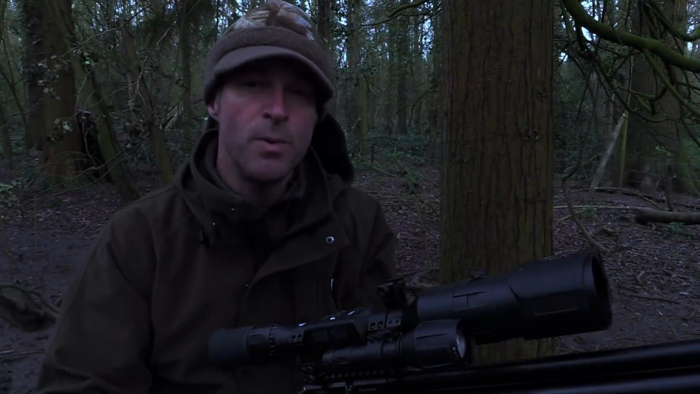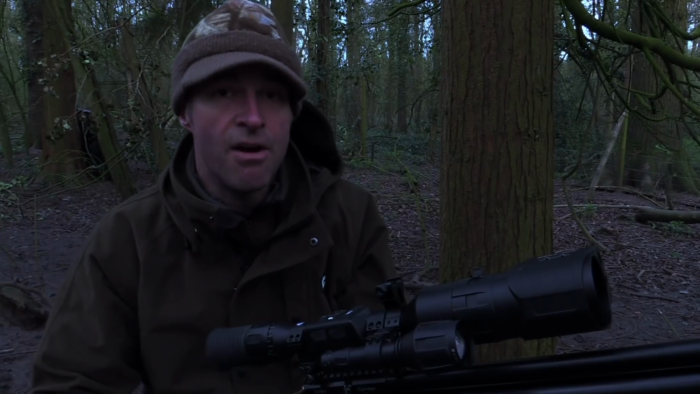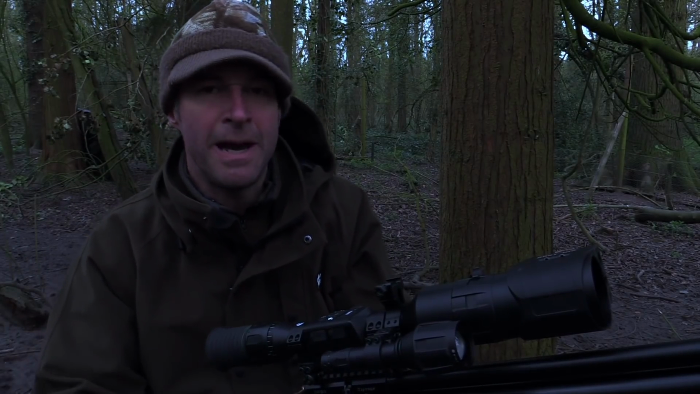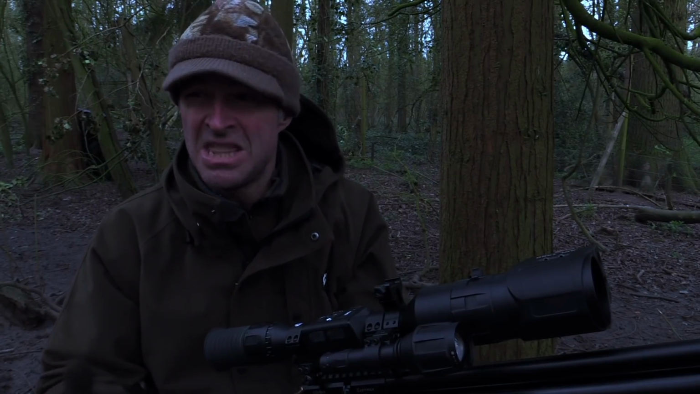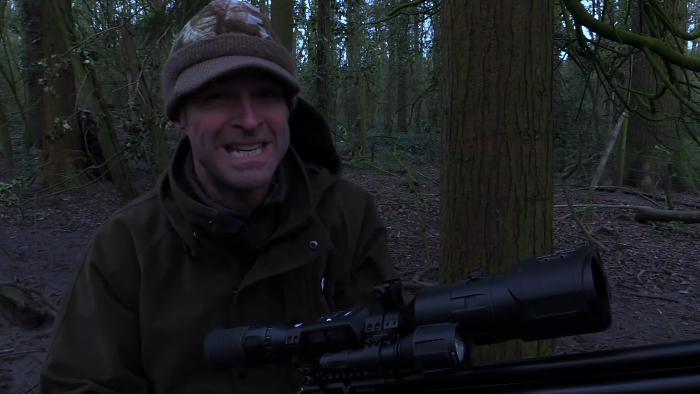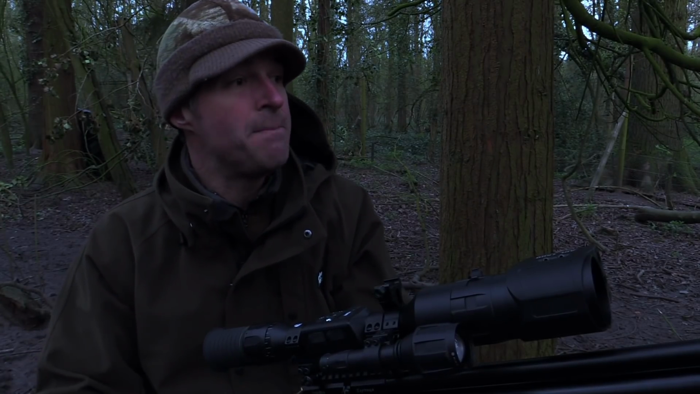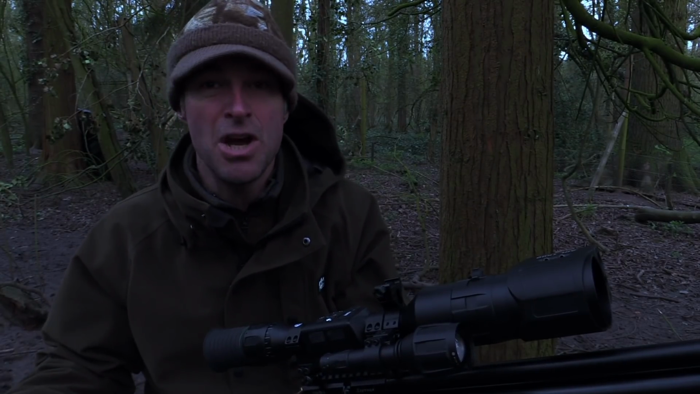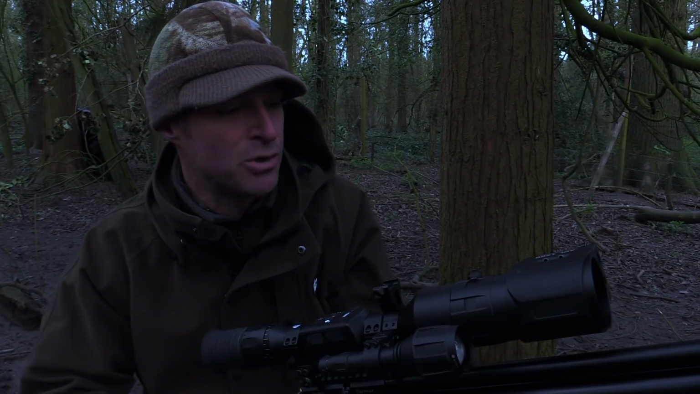Okay, so I've set up in a spot that enables me to cover both of those feeders and the area around them. I have put out a couple of bait spots, my usual favourite liquidised cat food, though I've got the feeling it's going to be so ratty it probably won't make a great deal of difference. We will find out. I am sat out fairly much in the open, but to be honest with you, once the light's gone, I don't really think that's going to make much odds.